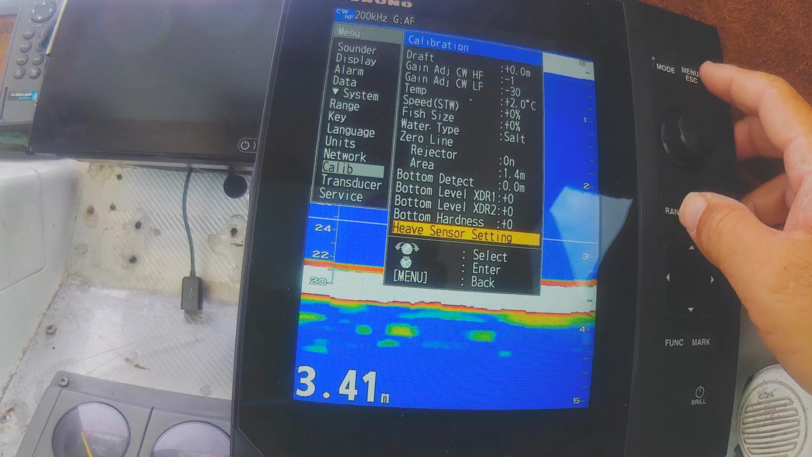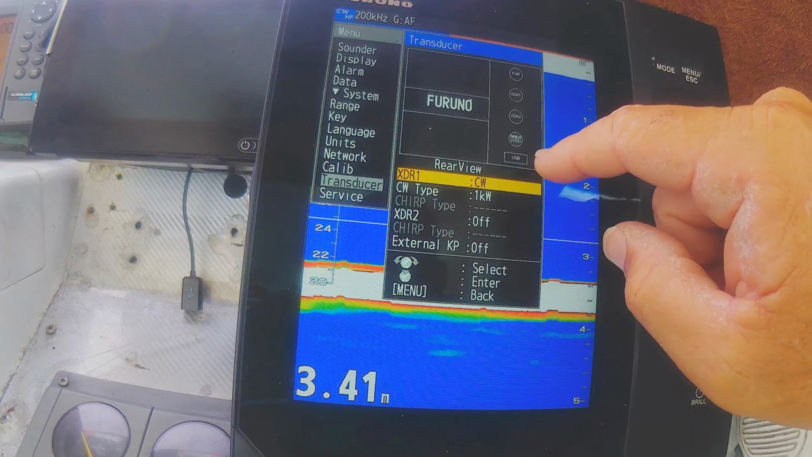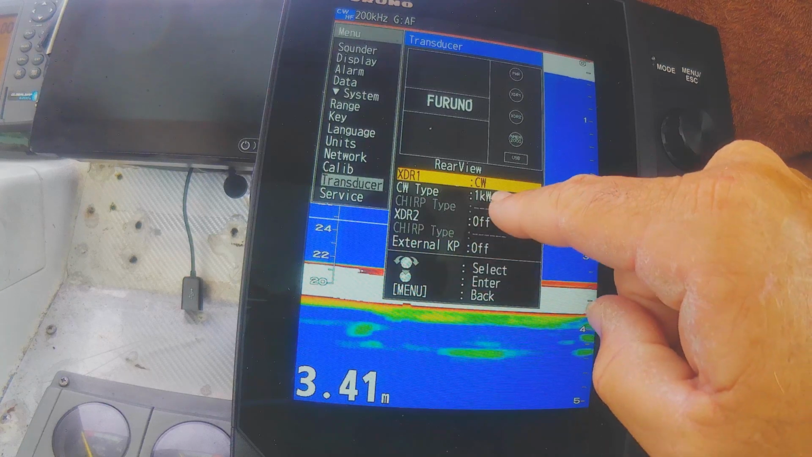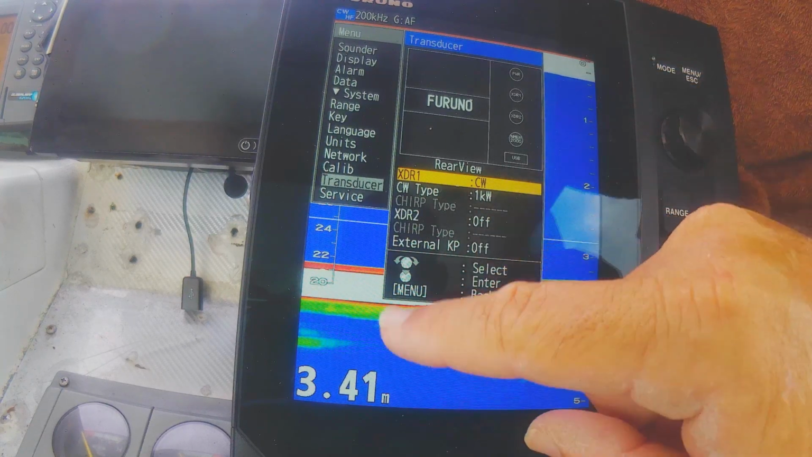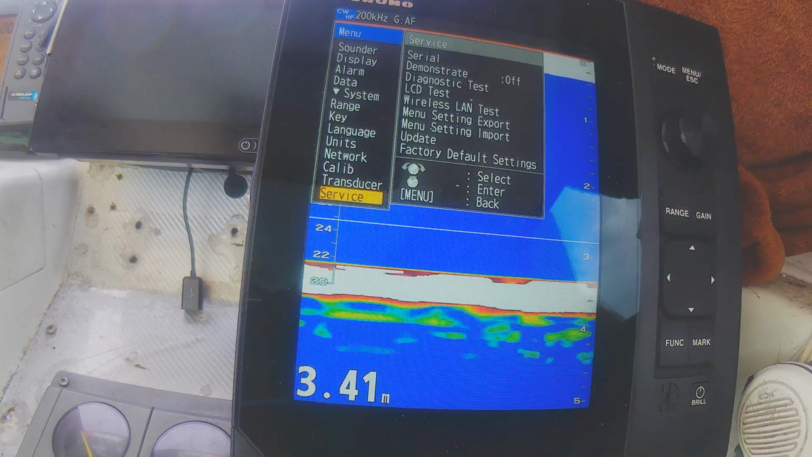So that's the calibration menu, transducer. This is where you've got your two transducer ports, an NMEA 2000 port and a USB output. So 1 kilowatt on my one transducer. I don't have a second one. So that's your transducers. Service, yeah, shouldn't need to do any of this, I guess.